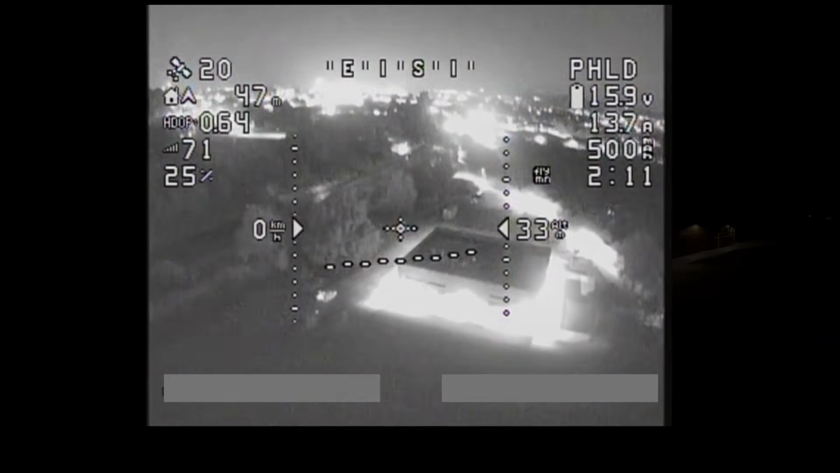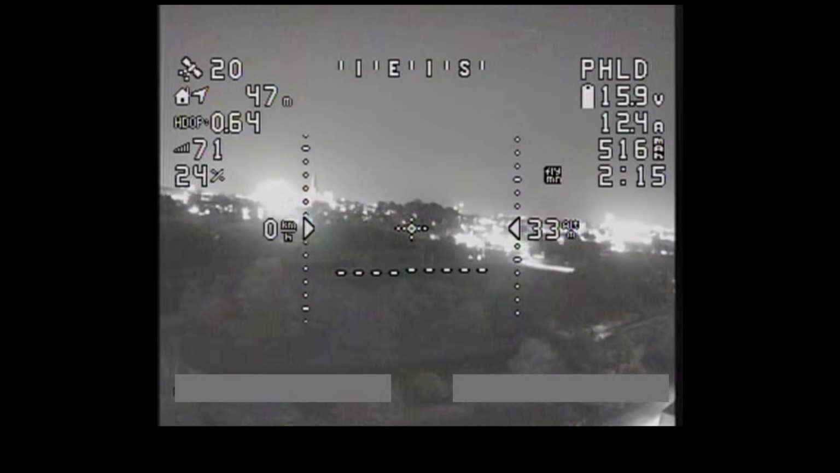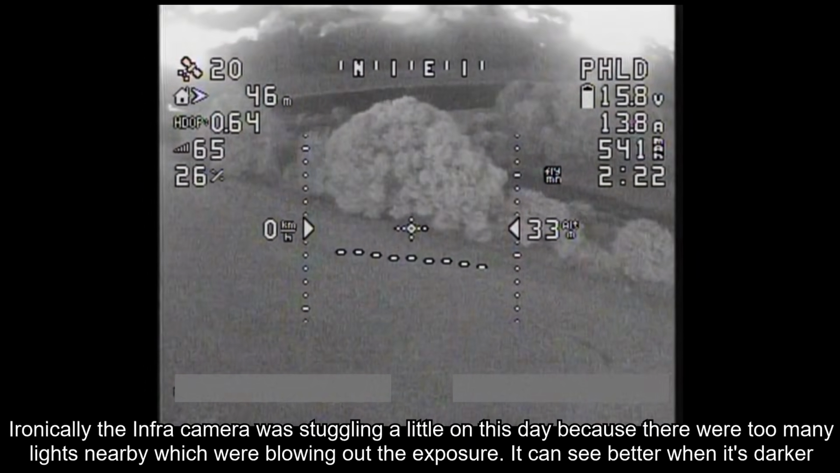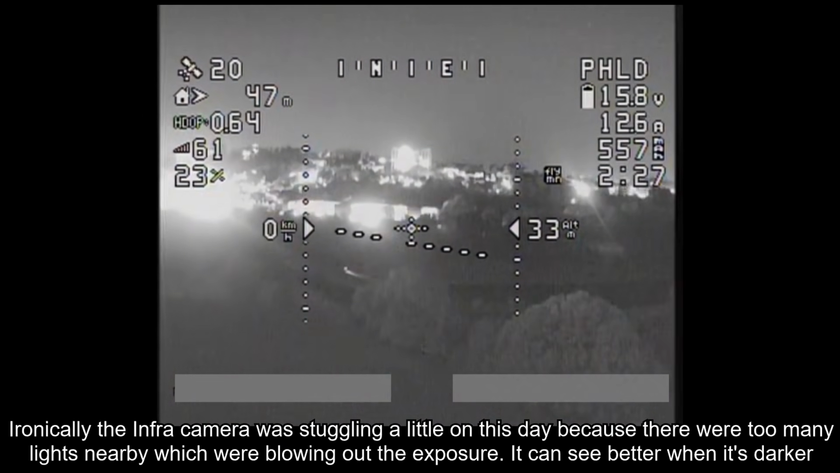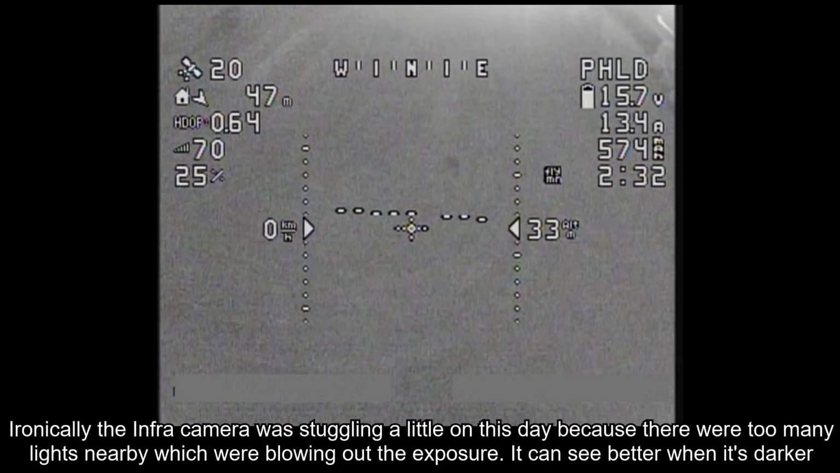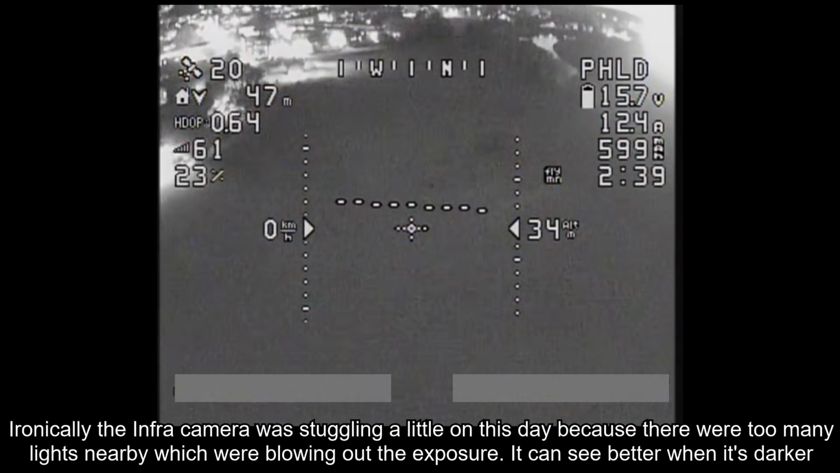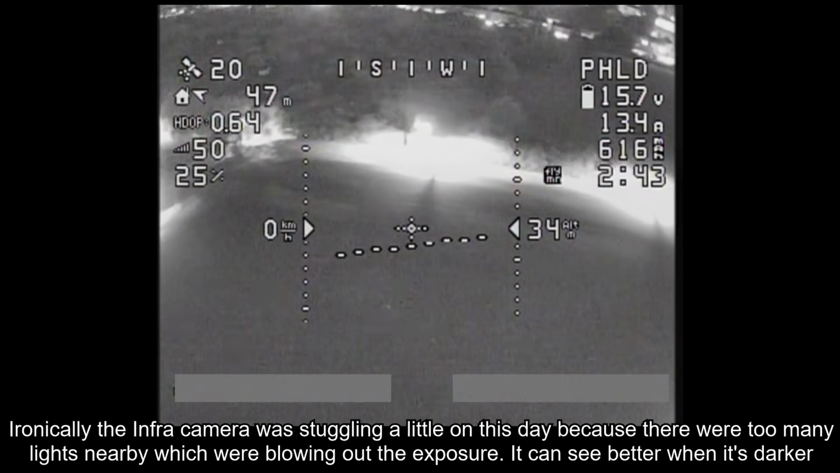So this is just having a look around at the moment with the Caddx Infra, and as you can see, you can make out quite a lot of details. I can clearly see all of these bushes here, all these trees, no problem. I can see that there's a river in the distance there. Make out buildings in the distance. So I'm looking around the field. There's something dark in the field there. I can't really tell you what it is, but yeah, the camera works very well. It certainly can see in the dark much better than I can see with my bare eyes.